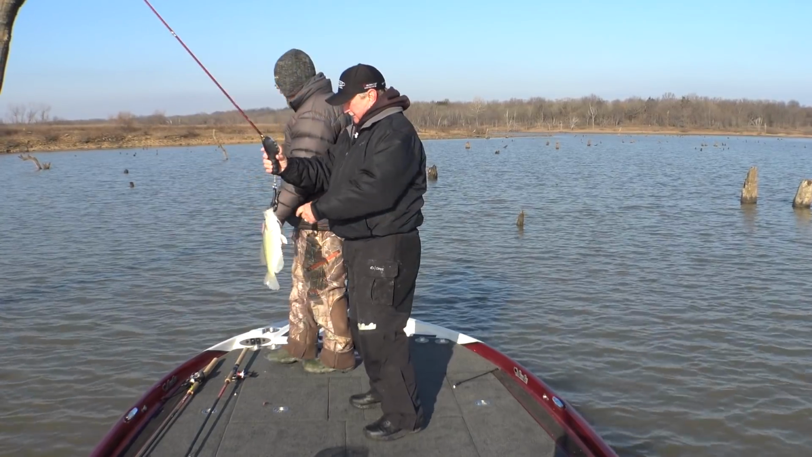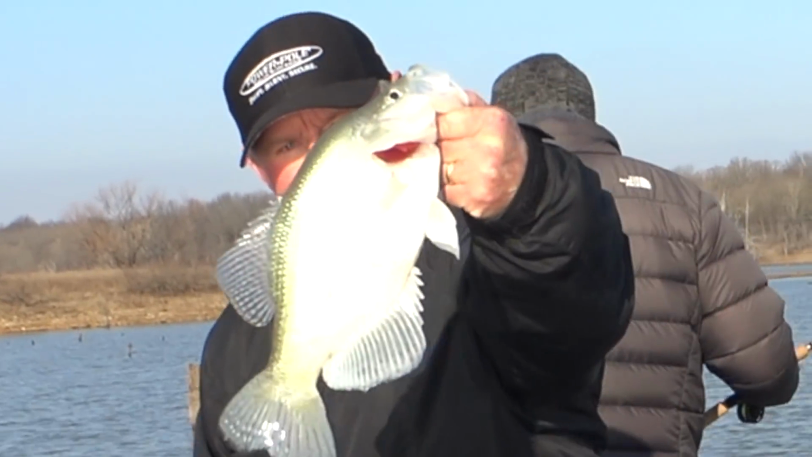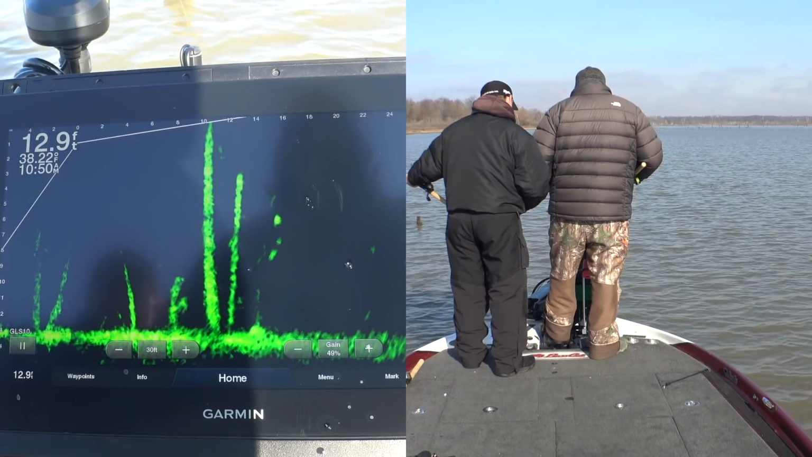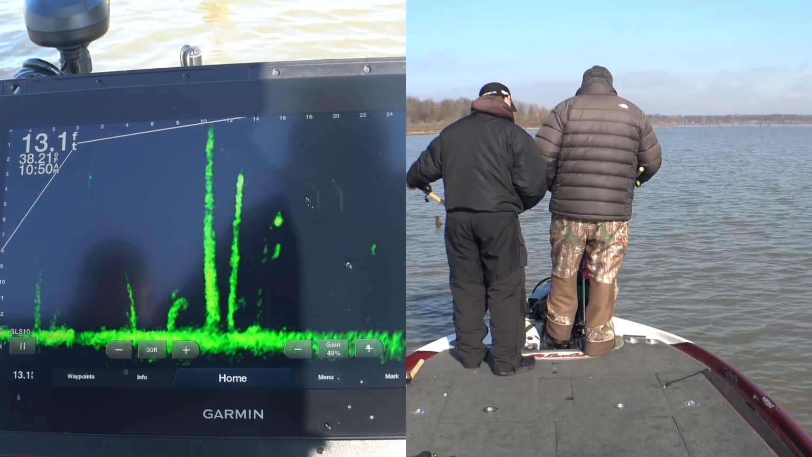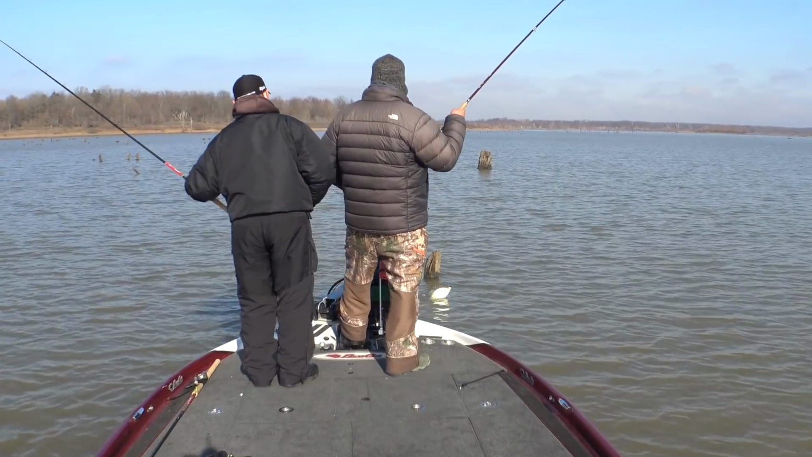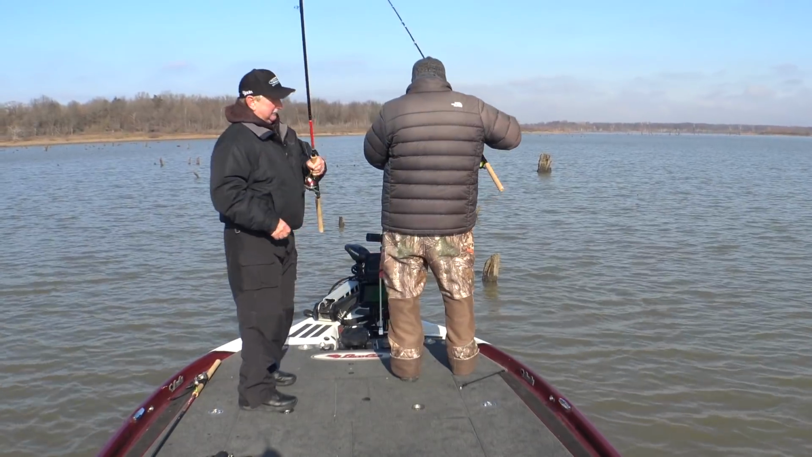147. Finally wiggle? I think he did. Yeah, he's moving. I've jerked that thing up and down and up and down. Finally made him wiggle. You finally aggravated him enough to move. Now will he bite? Yep. Oh yeah, there he is. Oh yeah. That's a nice fish. Nice fish.